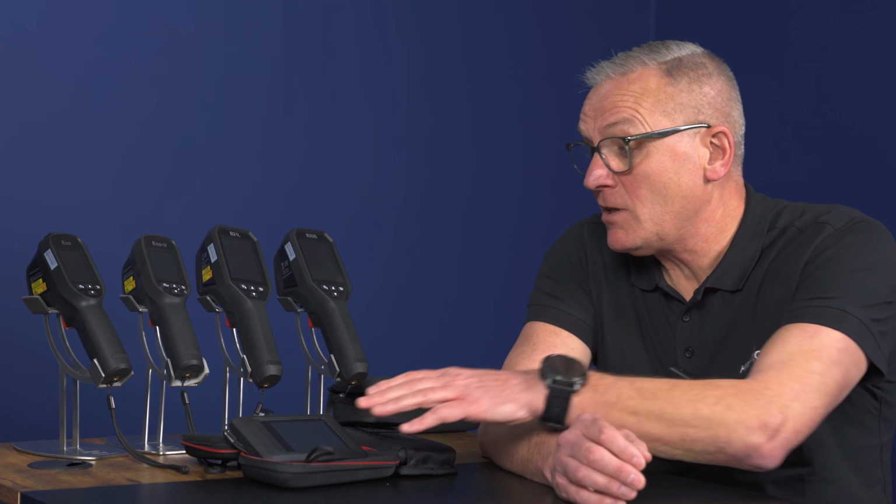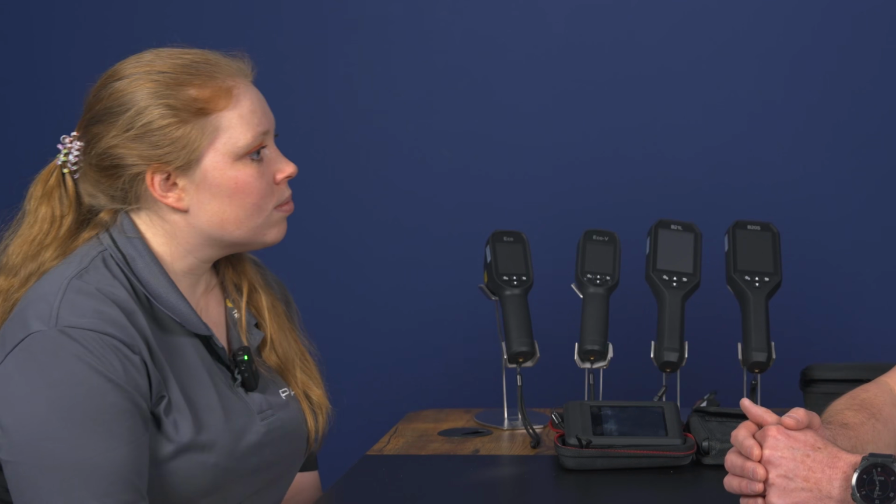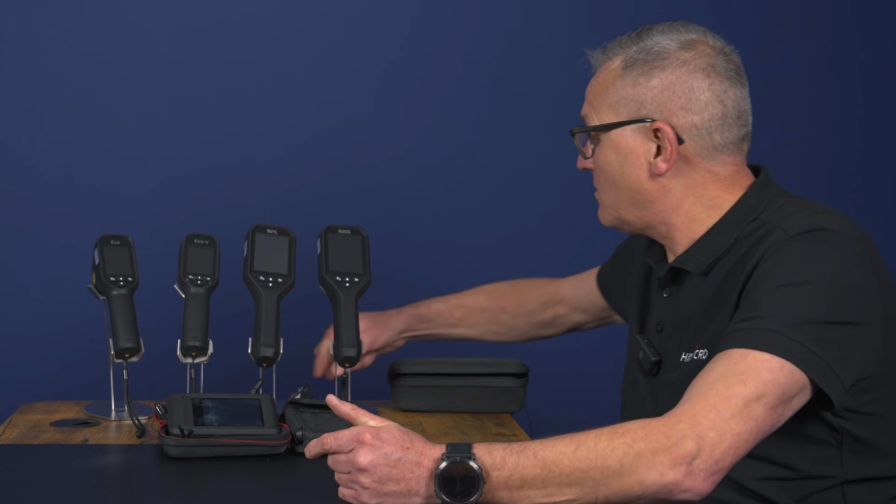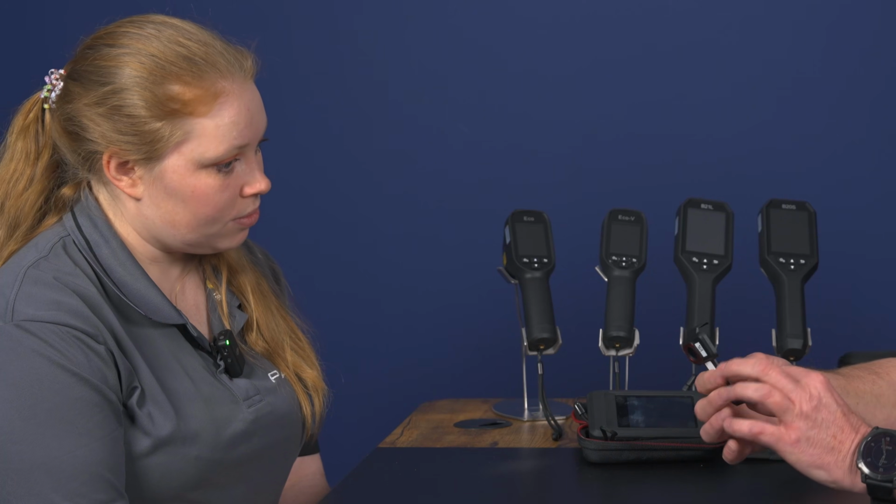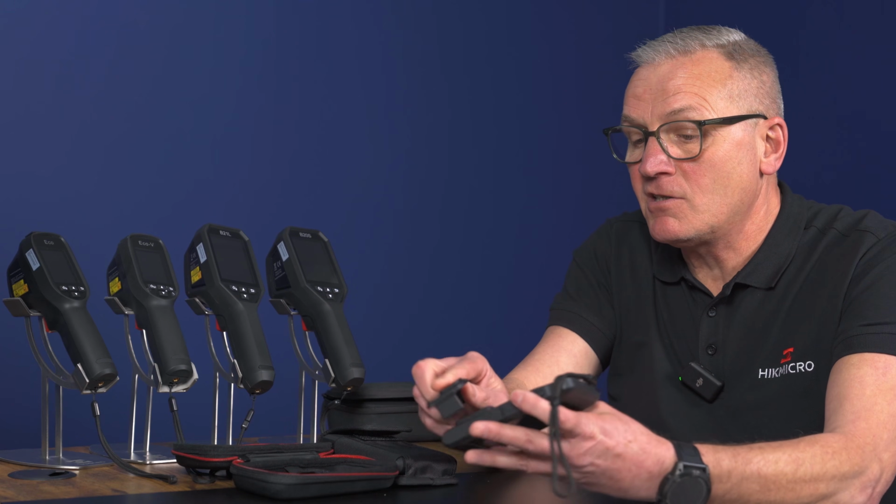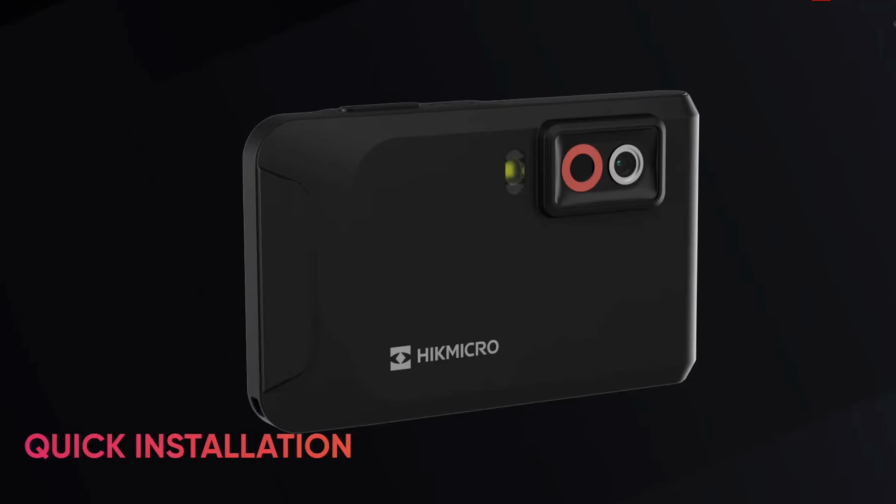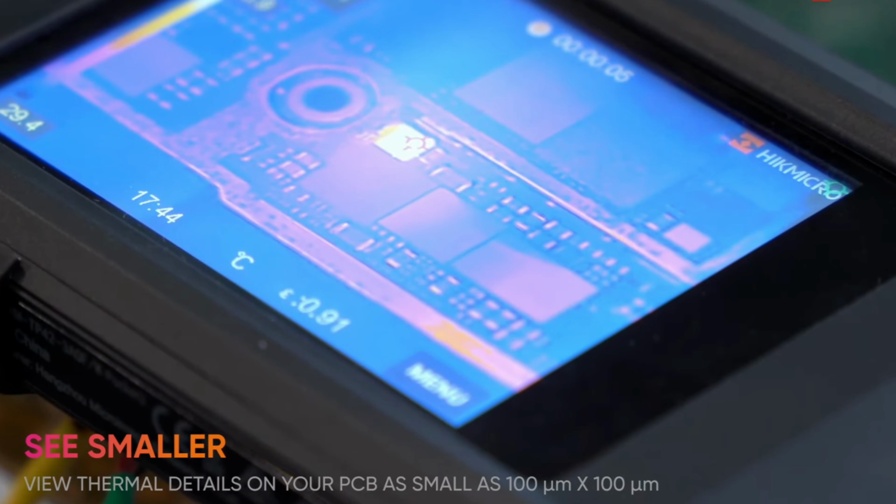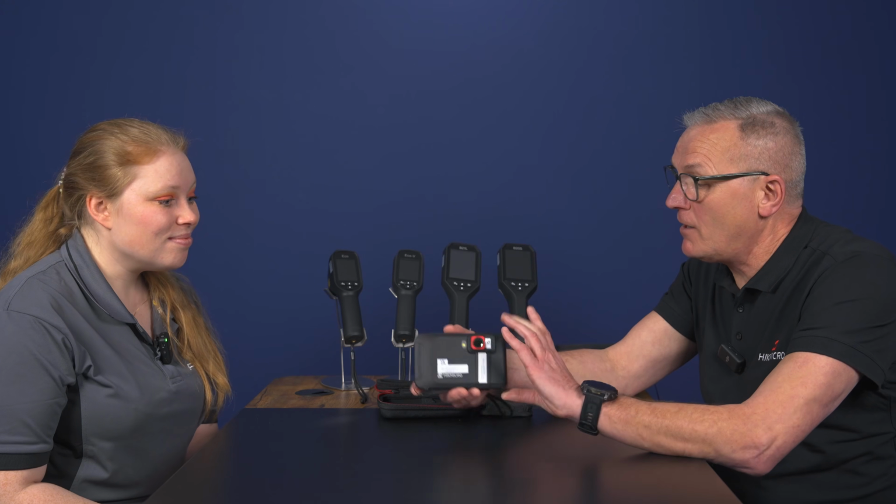The PocketE to the PocketE, there's a few subtle differences. Sensitivity, one is 50 millikelvins, the other one's 40 millikelvins, which is better sensitivity if you're looking for a little bit more accuracy. Also, what you get with the PocketE, it enables you to use what we call a macro lens. This is a macro lens, simple device, a little bit of a lens that simply clicks on. Close work on a PC board, so it allows you to go down using it into a type of a microscope for a thermal camera at a fraction of a cost.